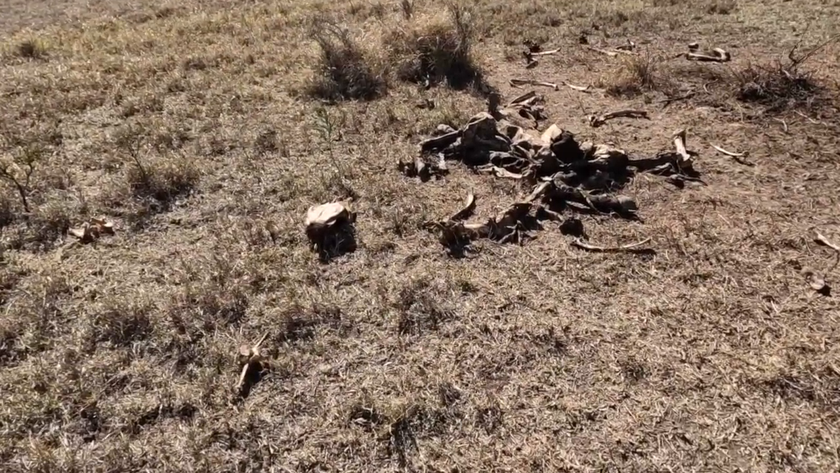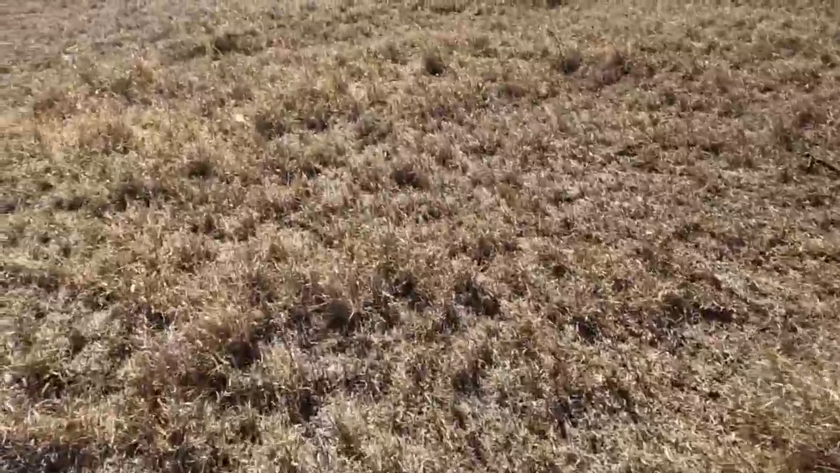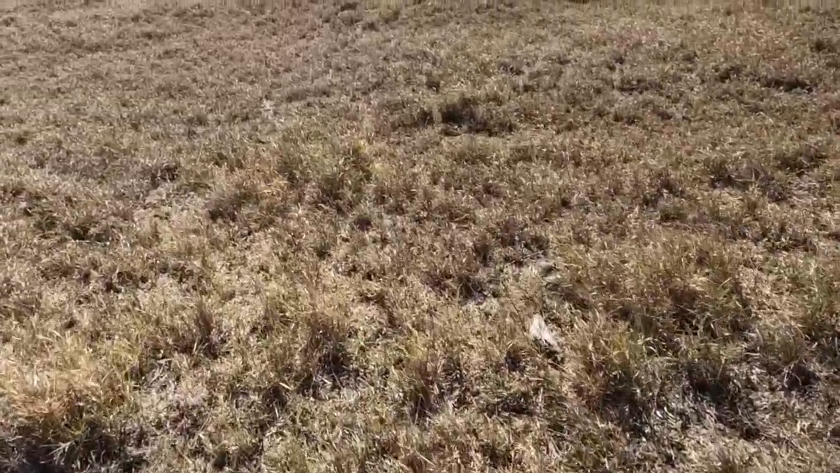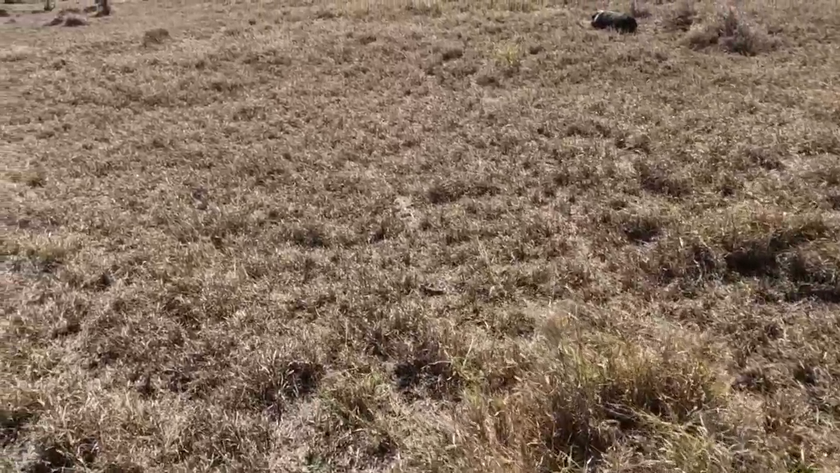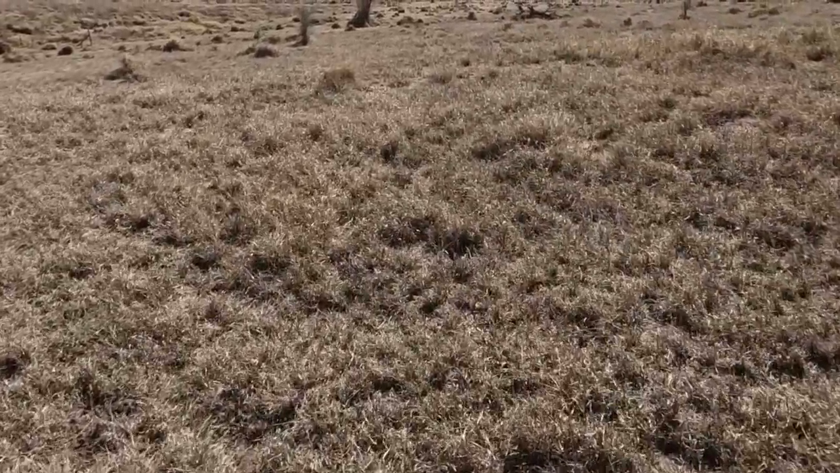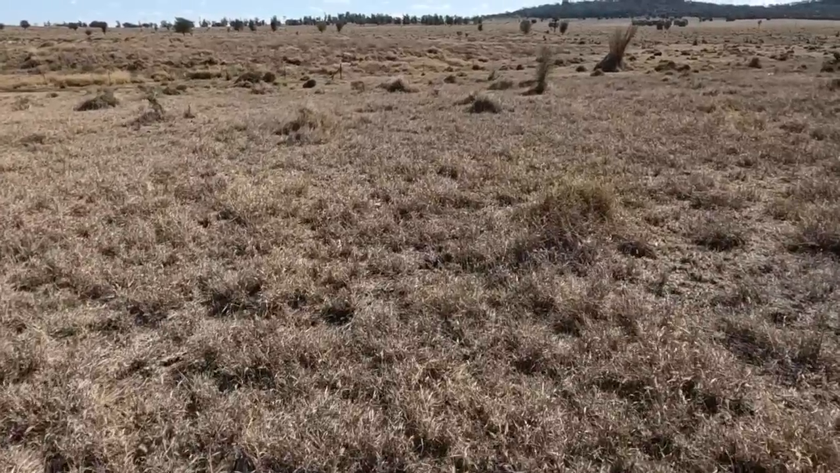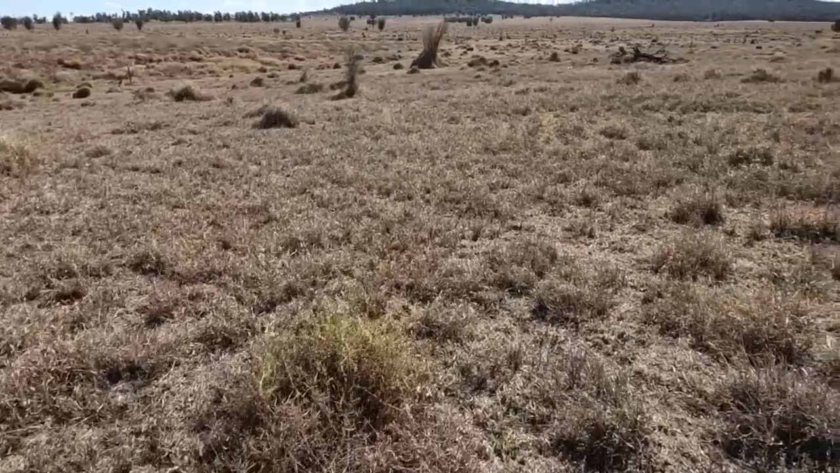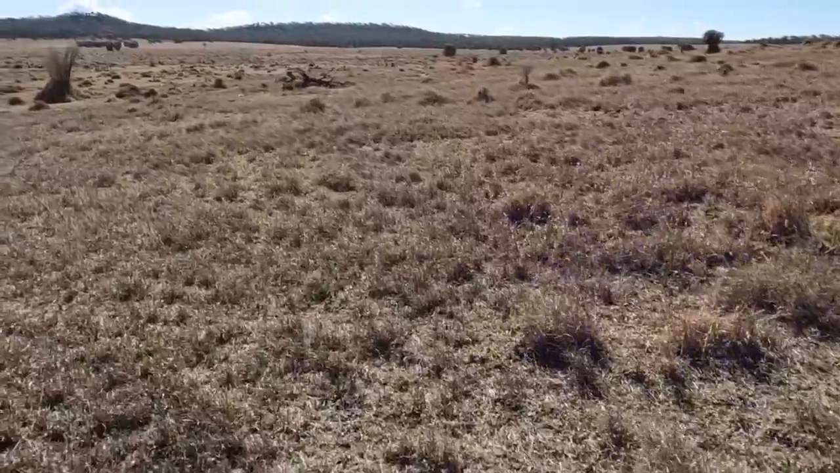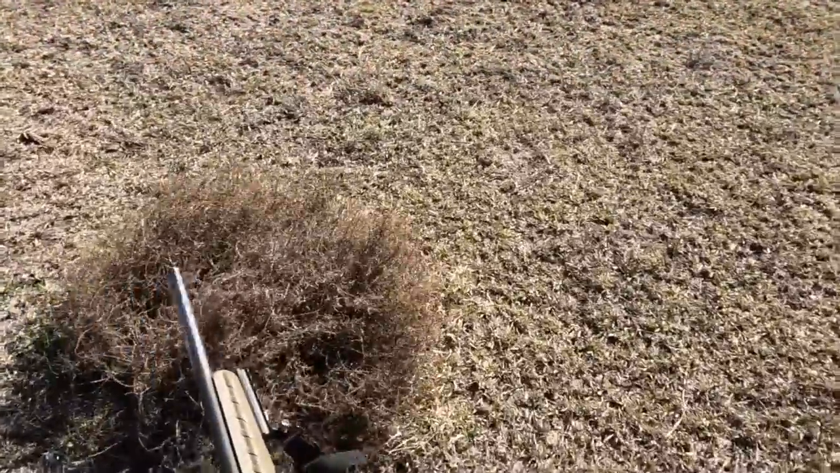There's a mob I've been after for weeks here. They were here just after nearly 6 o'clock this morning. It's a big one I shot the other week. So the wind's sort of blowing straight that way, so what I might do is circle around a bit to the other side and try and cut them off, because I probably want to try and go that way. See how we go.